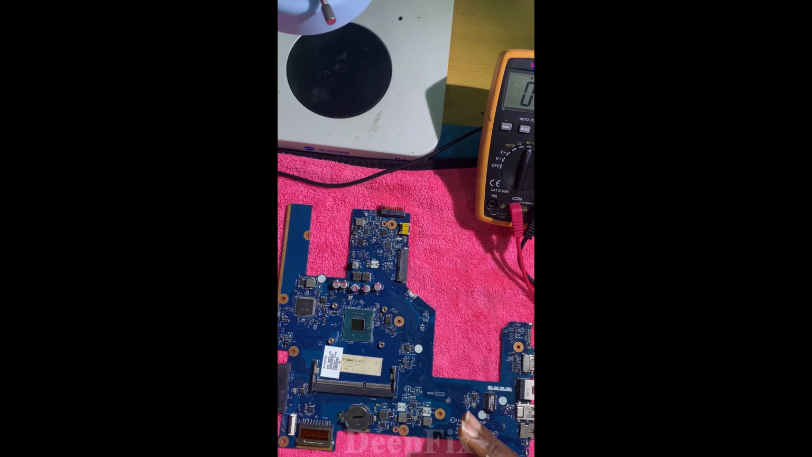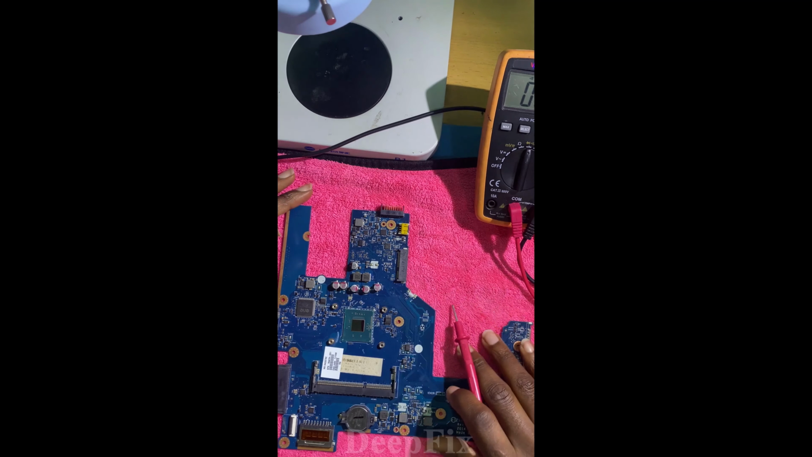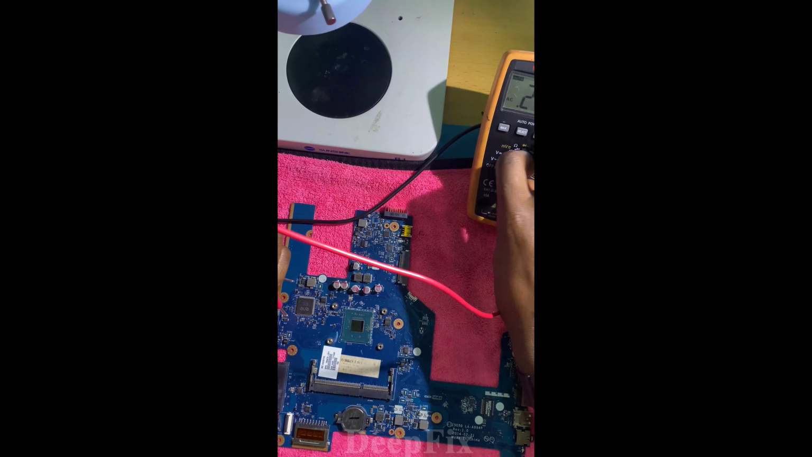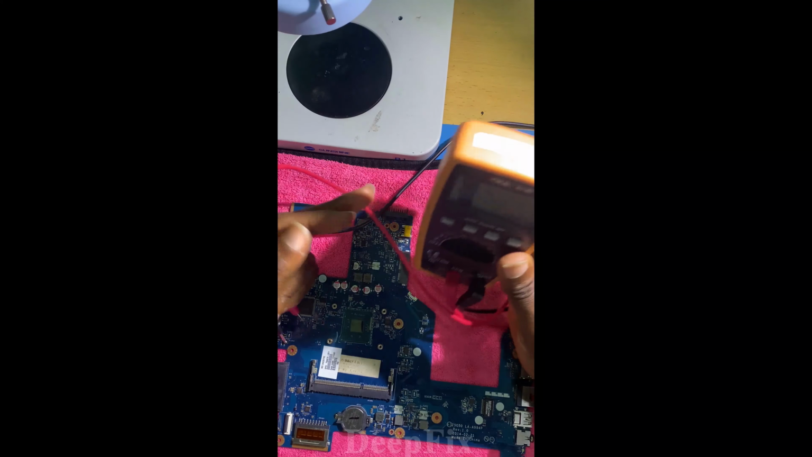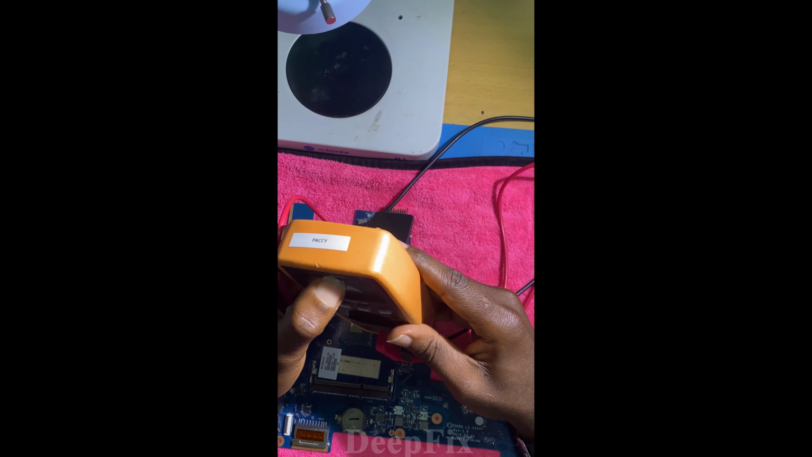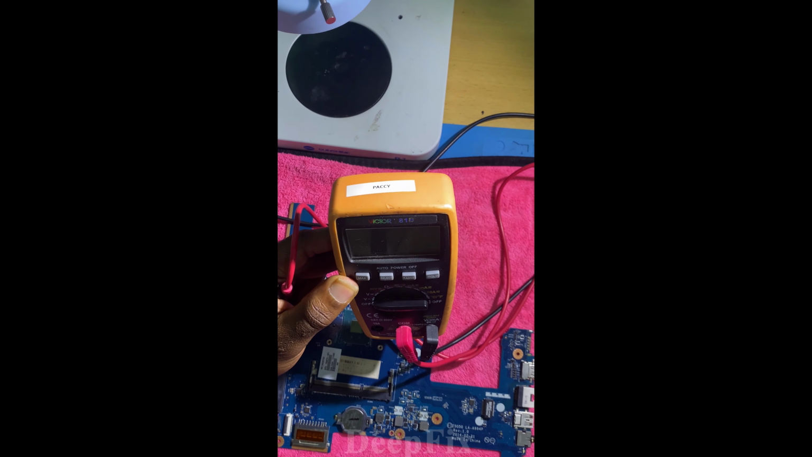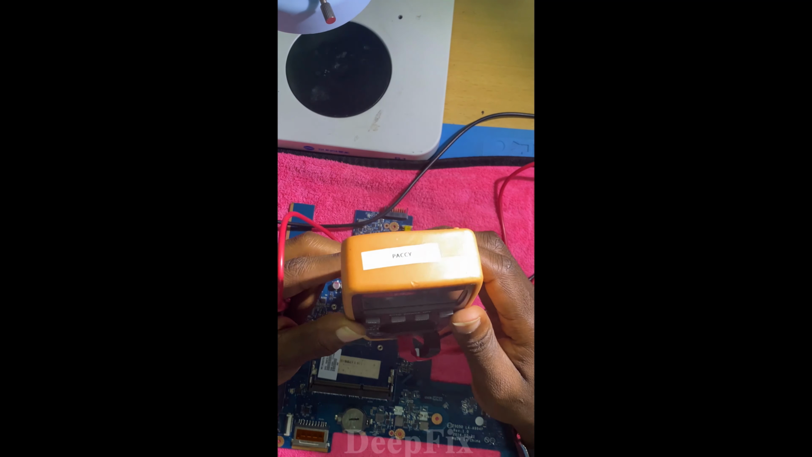First of all, we are going to learn if our component is shorted. And first of all, you have to make sure you have a multimeter. This is my multimeter. This is called the Victor BH1B. This is a very good multimeter. I chose to use this one because it has a very good refresh rate.